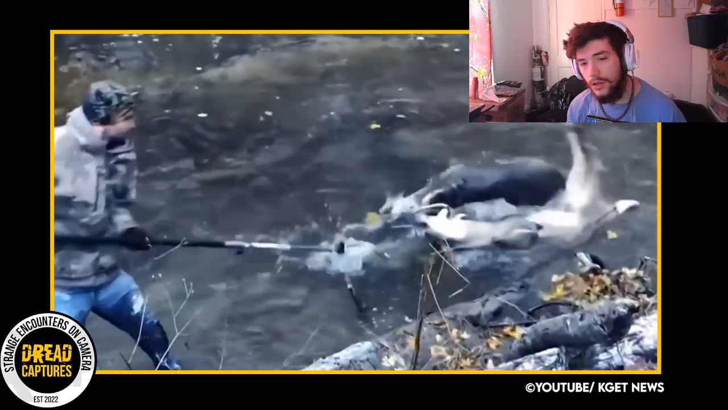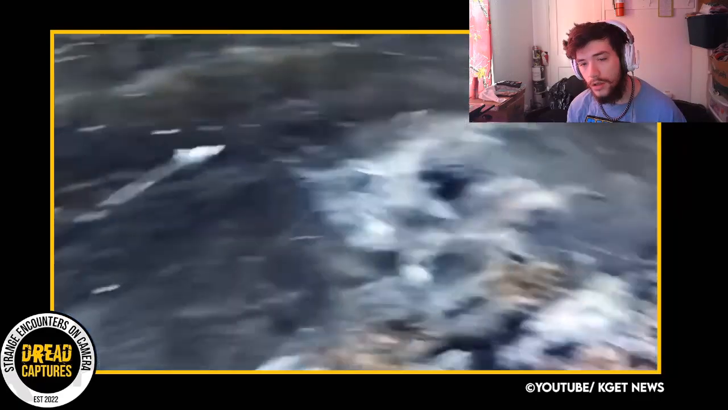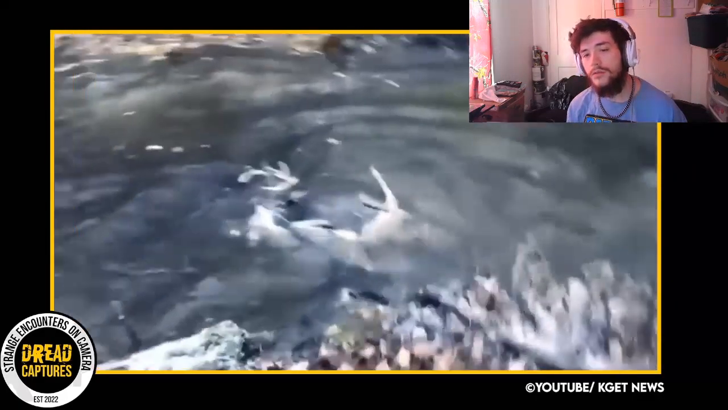Both deer quickly stand up and tromp through the water in the other direction. I'm sure they were grateful for the hand they were lent.